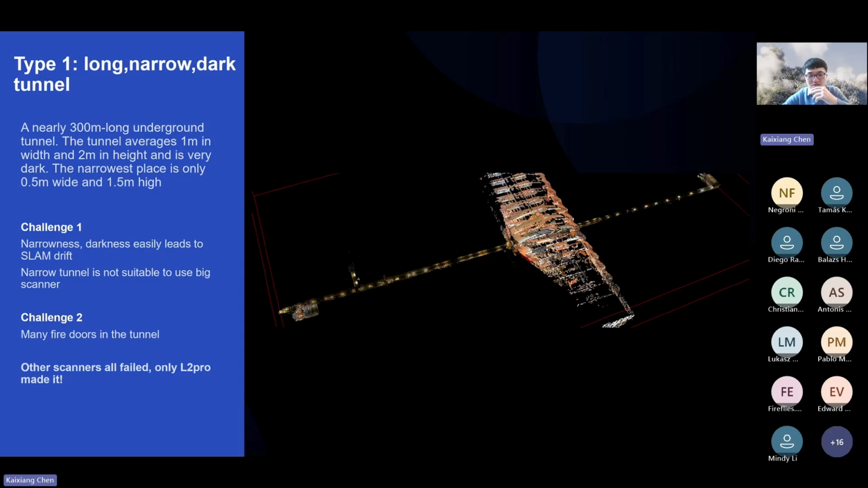There are 2 big challenges. The first one is that the narrowness and darkness of this tunnel can easily lead to slam drift. And because it's quite narrow, it's not suitable to use big scanners. If we need to scan some equipment in the tunnel, a small portable scanner would be the better solution. The second challenge is that there are many fire doors in the tunnel, so it will influence the slam as well.